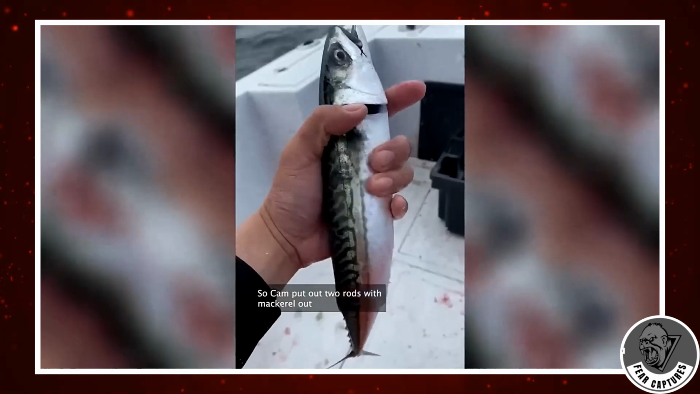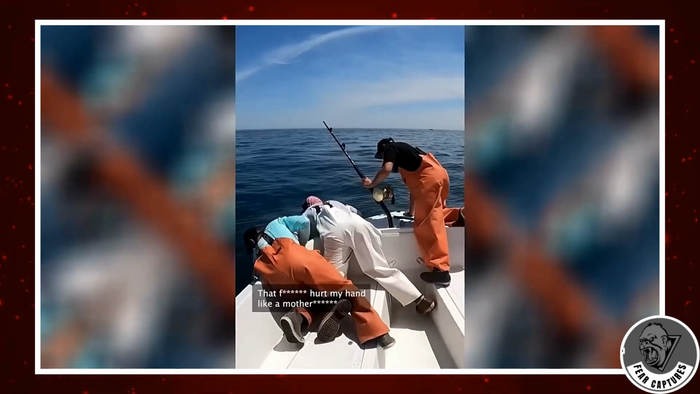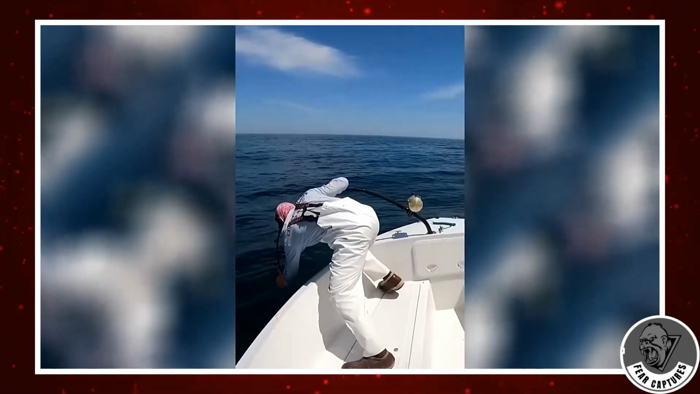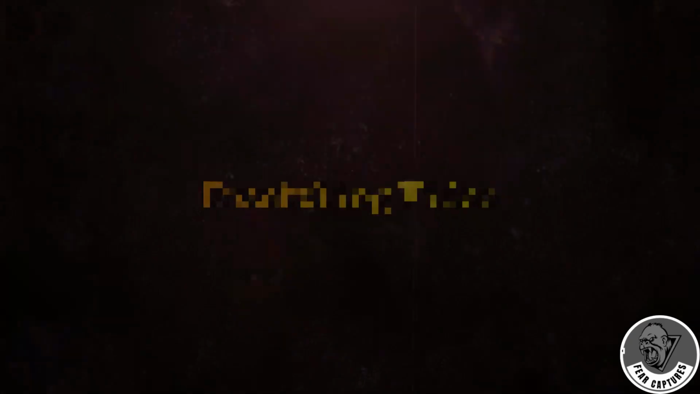After catching some mackerel, they put it on the line to see what happens. Check out how these guys get excited when they see the bluefin for the first time. He dives again and finally snaps that heavy-duty rod. That power is simply insane.